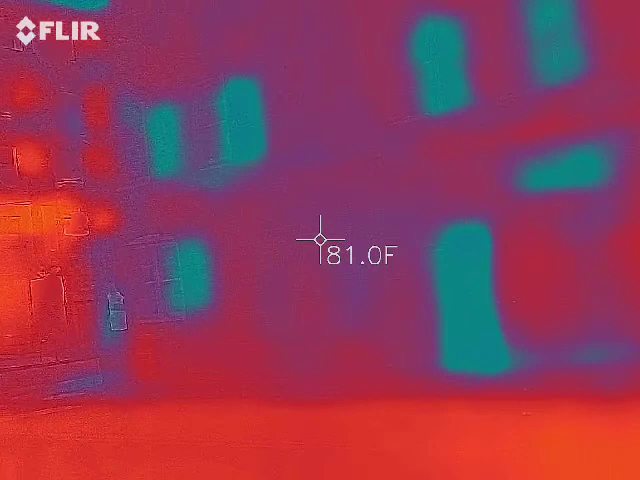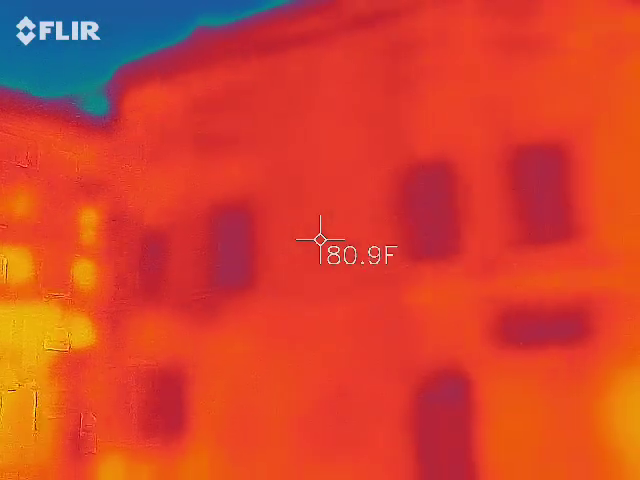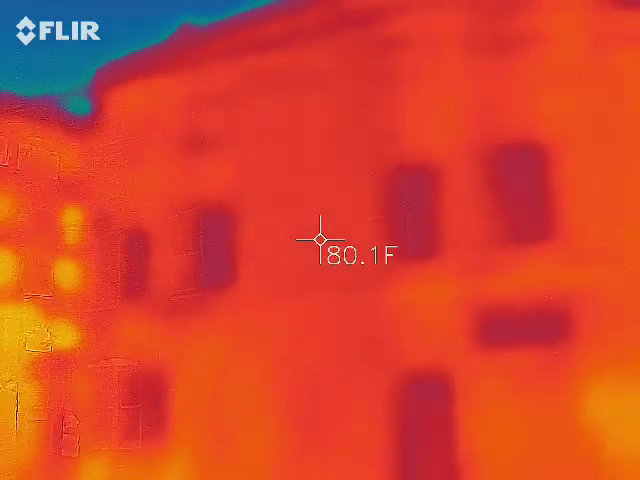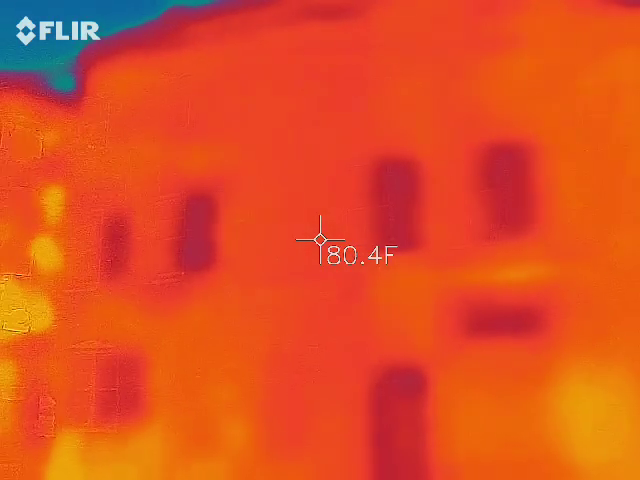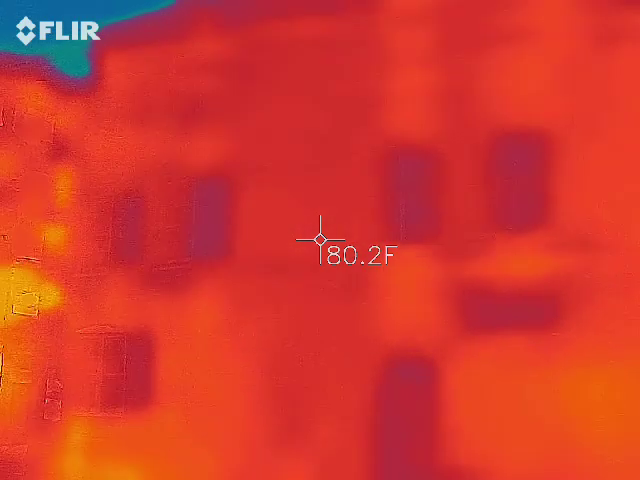Okay. Here's one. Second one right there. 75 degrees. That's colder than. Yeah. The windows are going to be colder because it's glass. Right. That makes sense. About 80 degrees. 75, you mean?